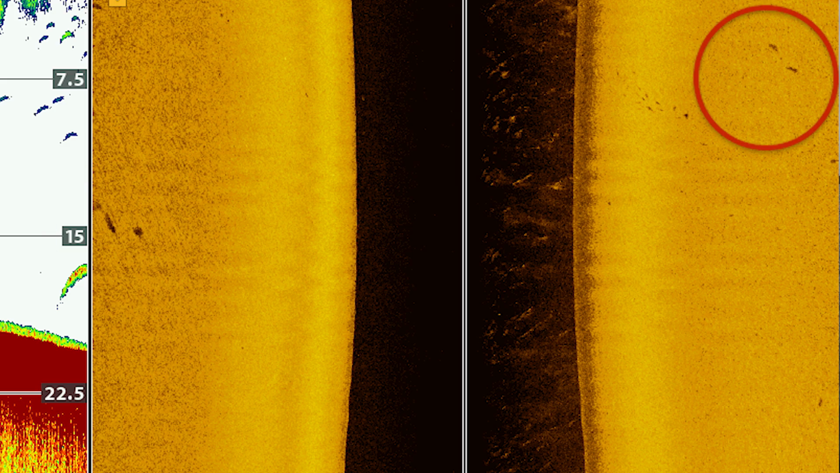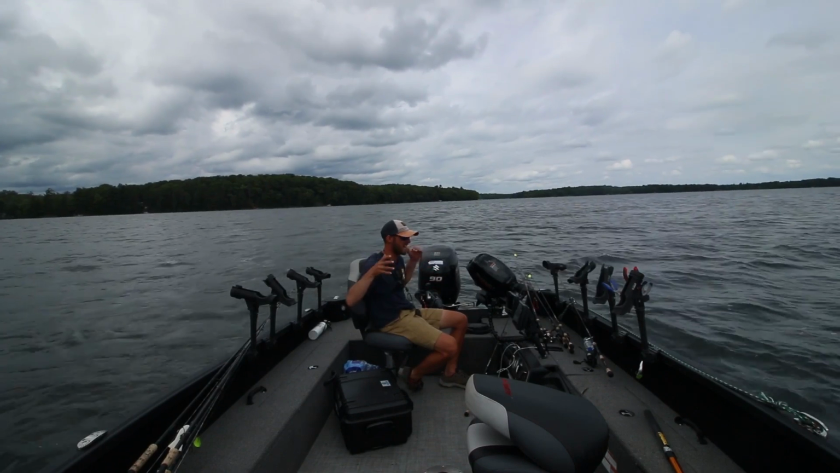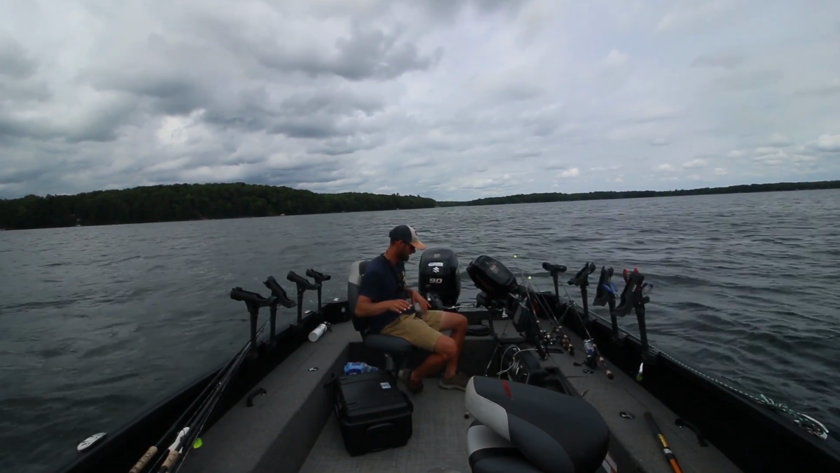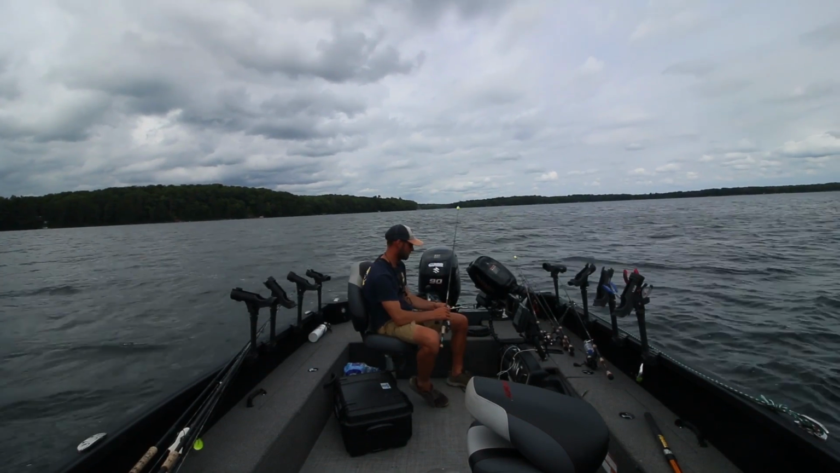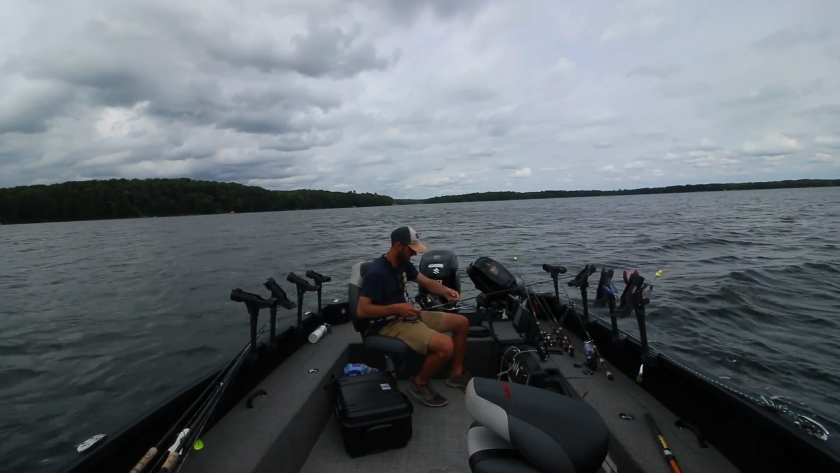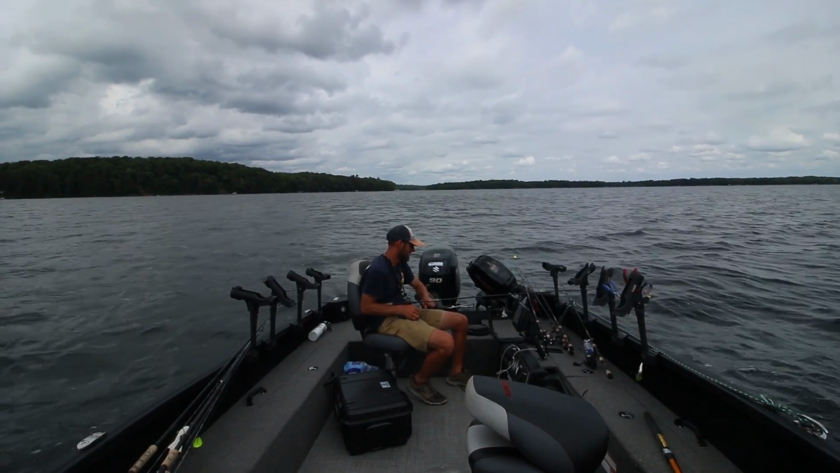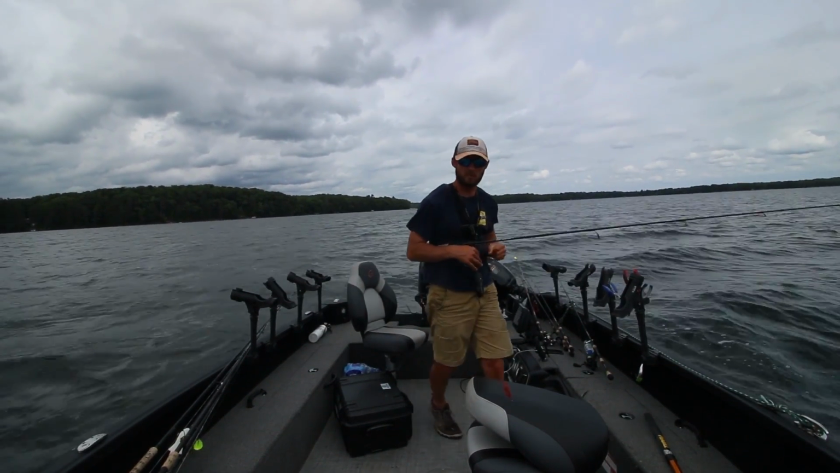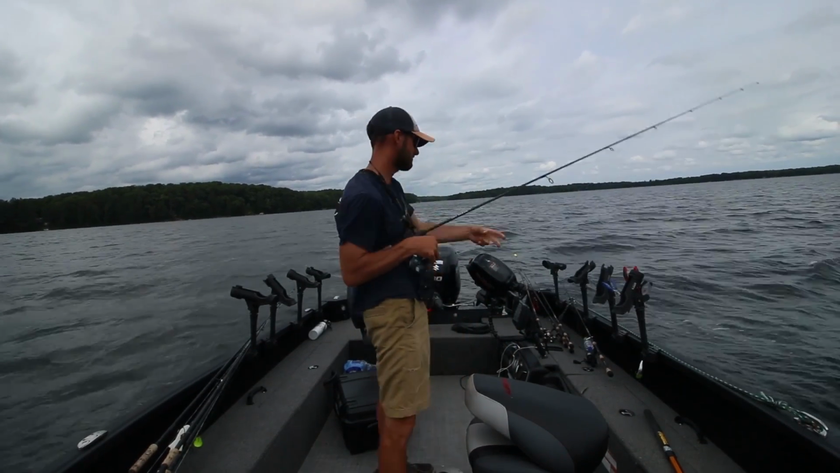This hump isn't super big. I could probably cast most of it from right here. So I'm probably going to throw a few slip bobbers back just because the bite has been finicky, kind of like this year as a whole. We'll have some really good days and then all of a sudden it's tough again. But I'm going to throw a few live bait rigs back, these slip bobber rigs, and then maybe snap a big jig around. We'll see.